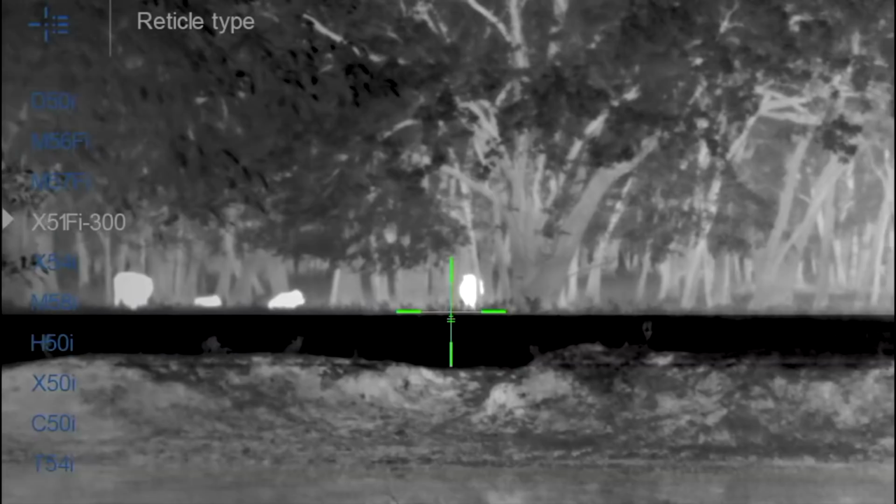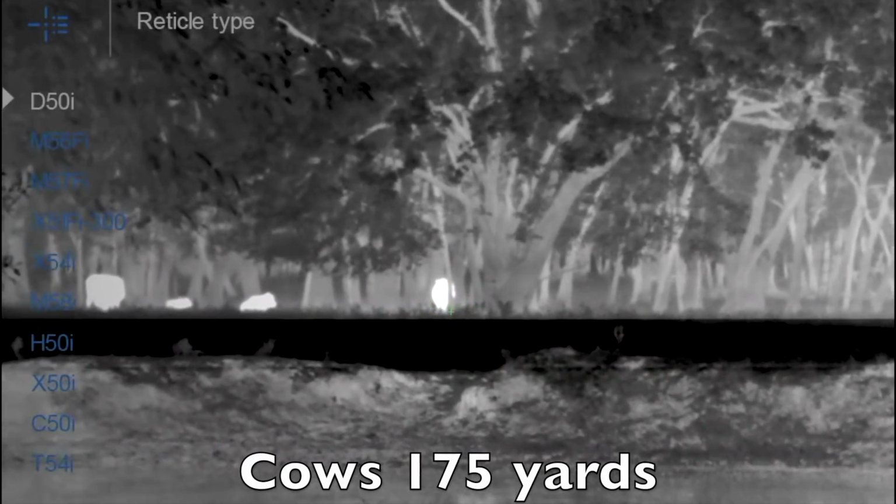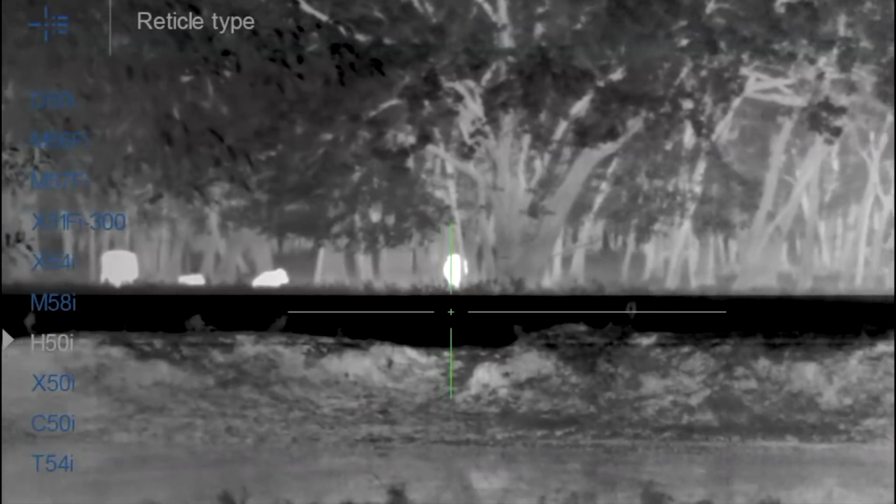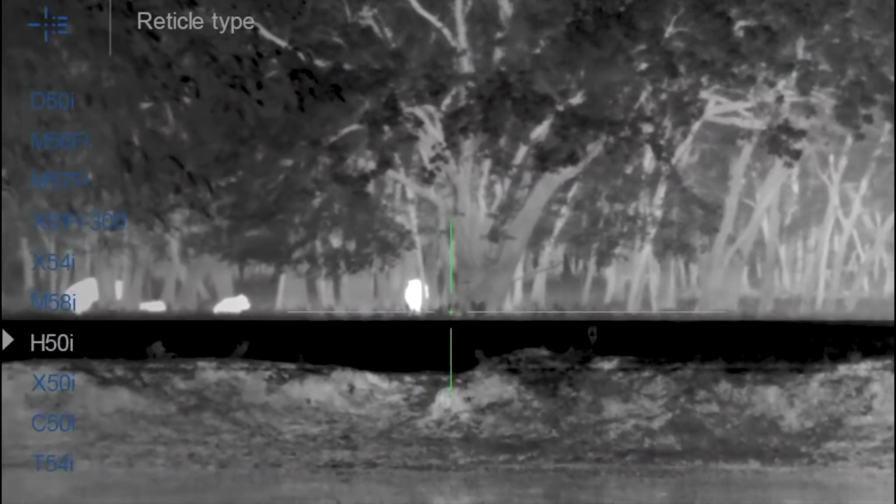Here are all of the crosshairs. I prefer a non-busy reticle and will stick with the H50i. I will do some long-range shooting and play with some of the other reticles.